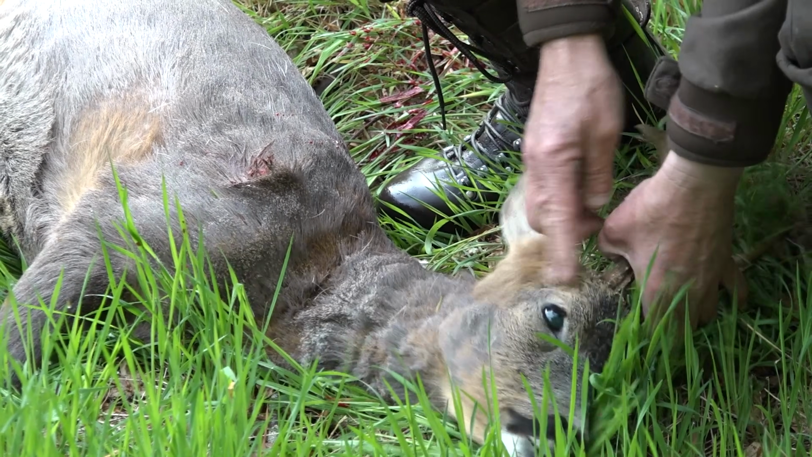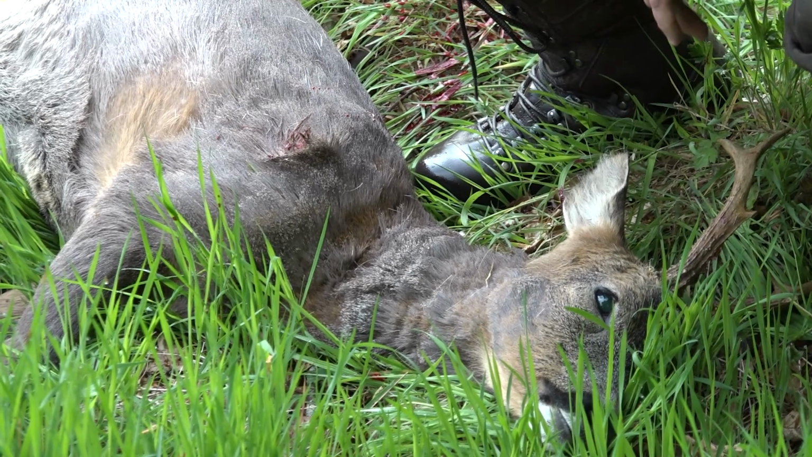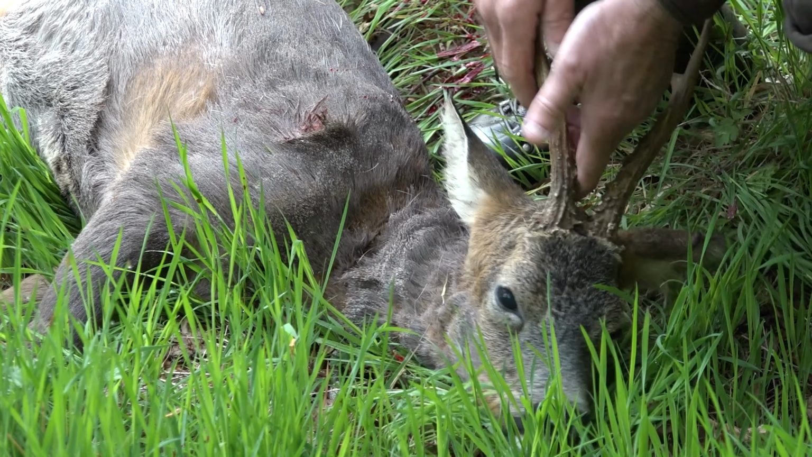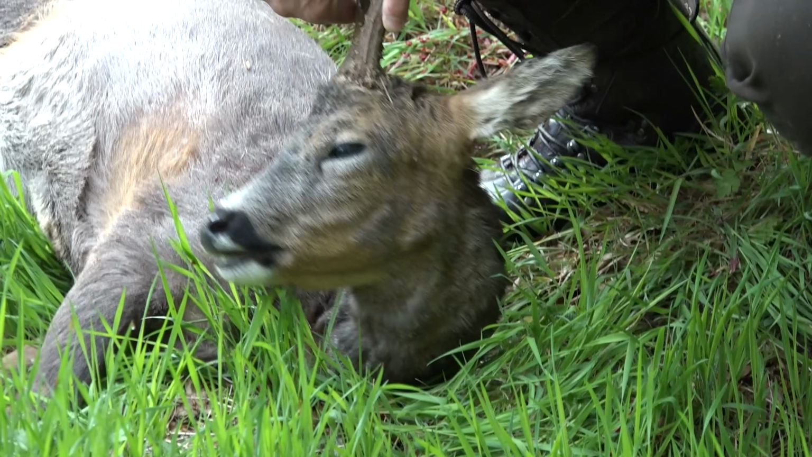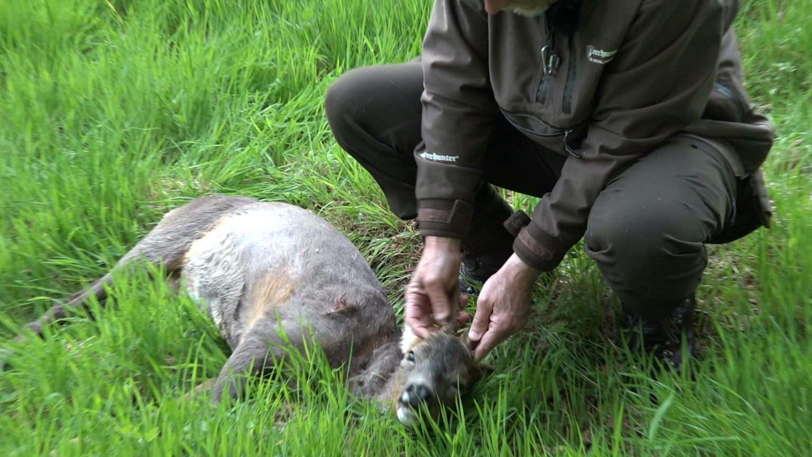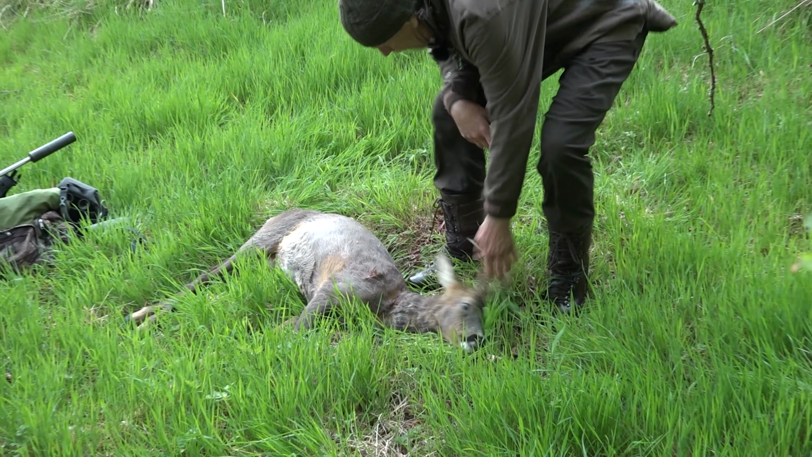So yeah, summer coat now, still slow. They're slow to change into summer coat this year. I think that's largely because of the colder weather we've had. It's been dry but cold. Decent coronets on him. That's a good buck to shoot.